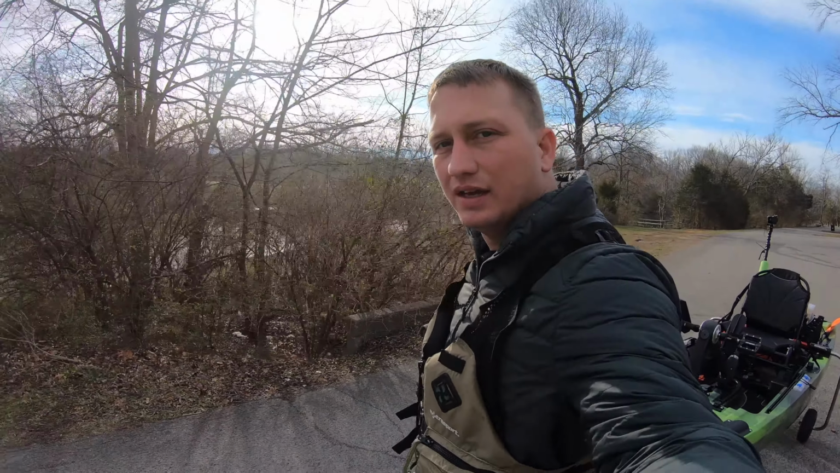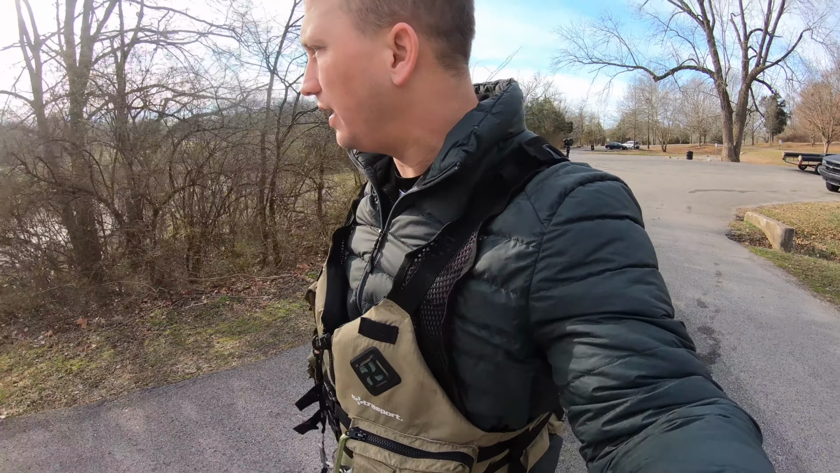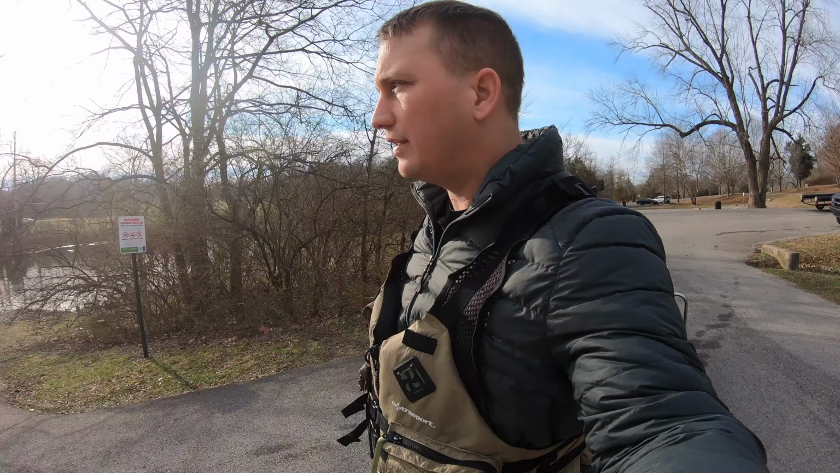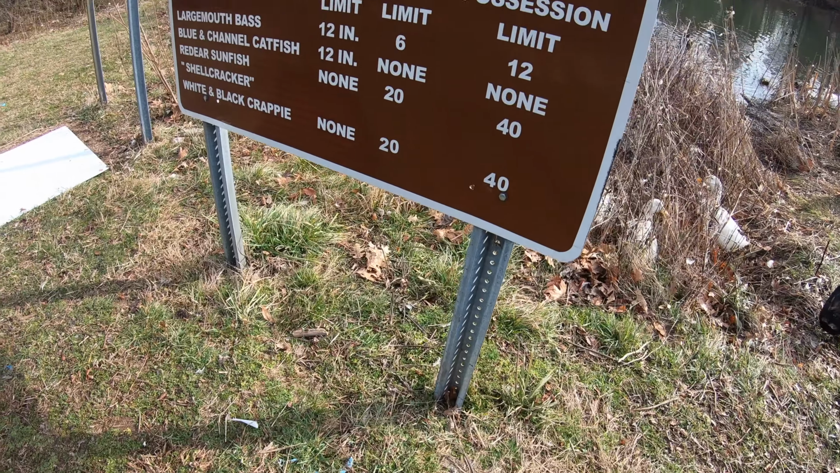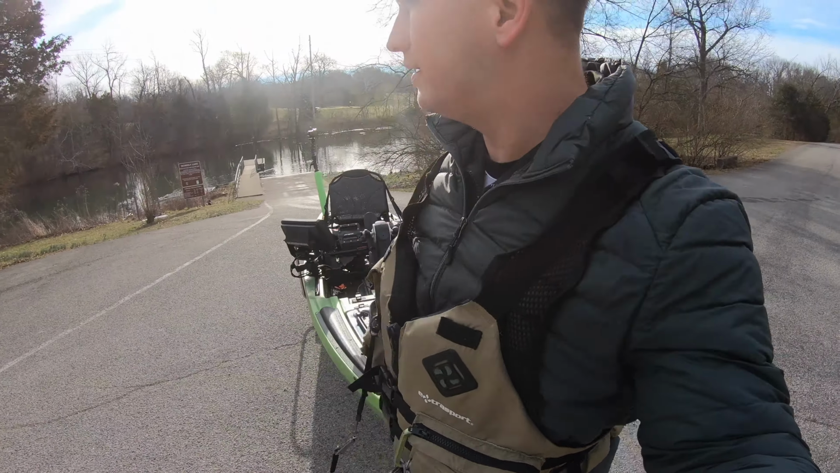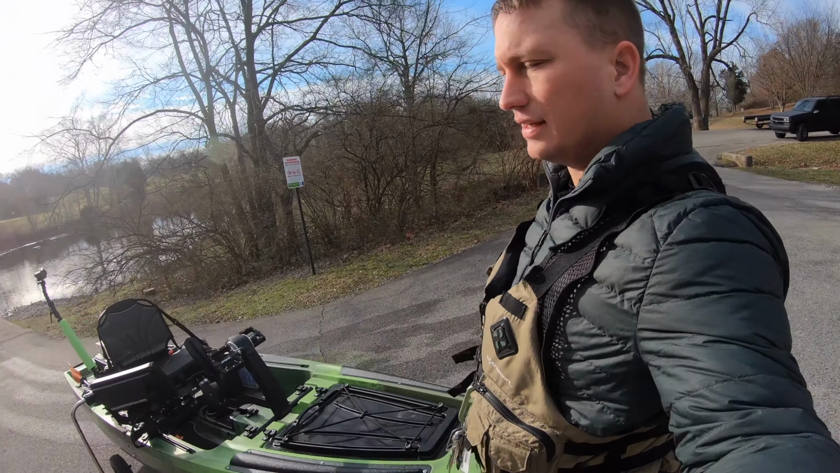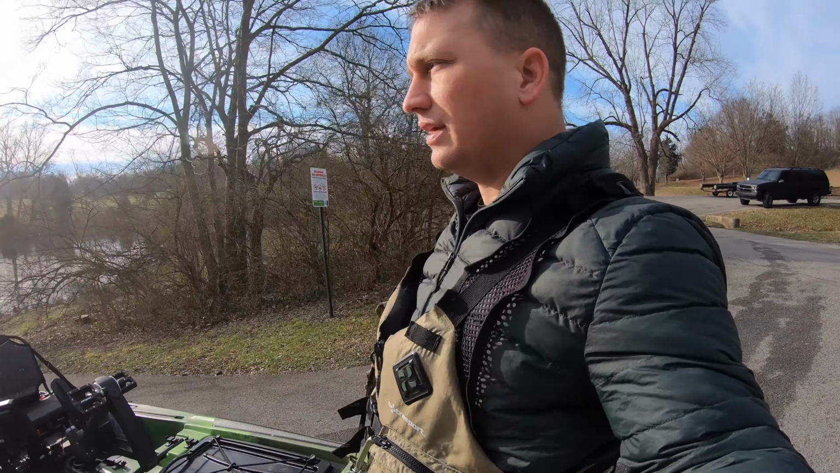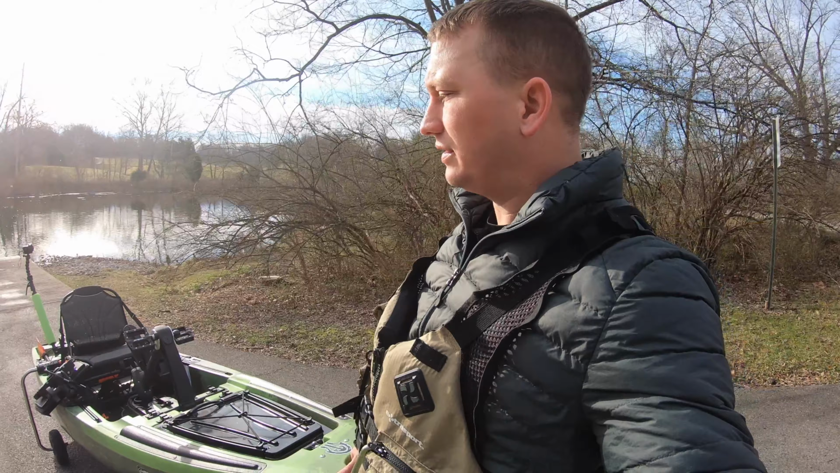Today I've got my Sidekick cart back here and I'm walking my kayak down to the ramp. I'm at a very small little lake around Louisville, Kentucky called McNeely Lake. I decided to do something a little bit different today, so we're going to get on the water, try to take advantage of this sonar and see if we can catch some fish and find some cool stuff maybe on the sonar. Should be fun. Stay tuned.